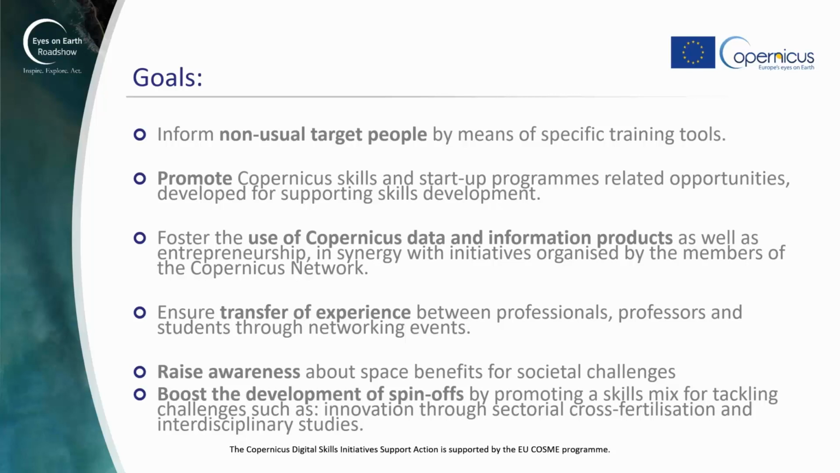Then also Copernicus has a lot of programs supporting the uptake of data and initiatives to use the Copernicus data more and other space data sets in collaboration with other geospatial data.